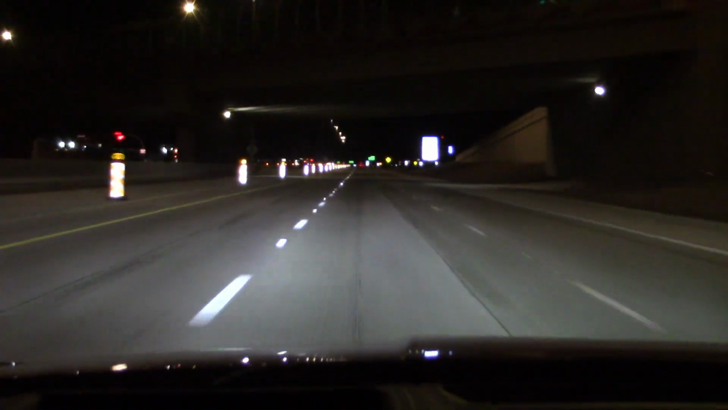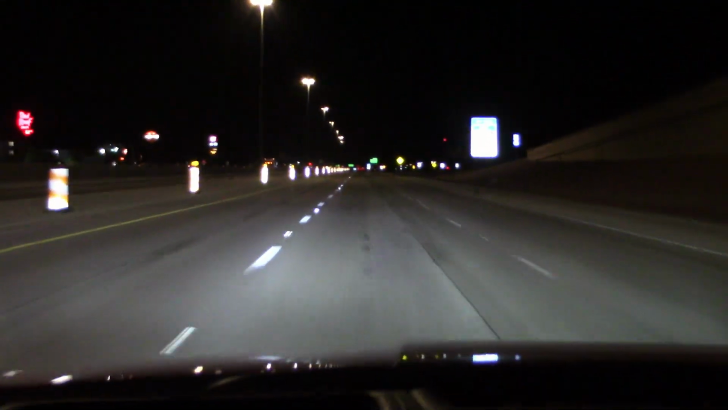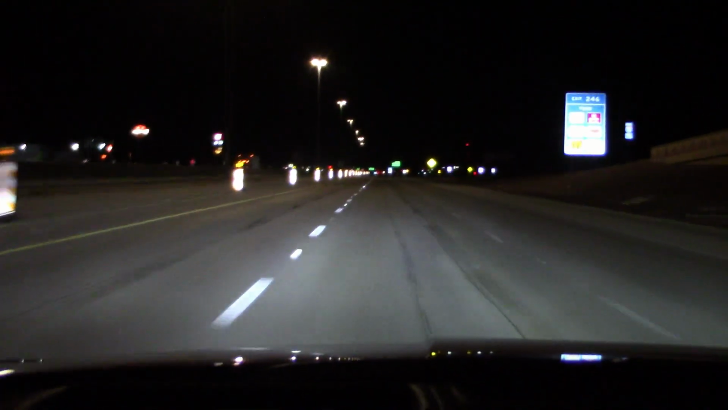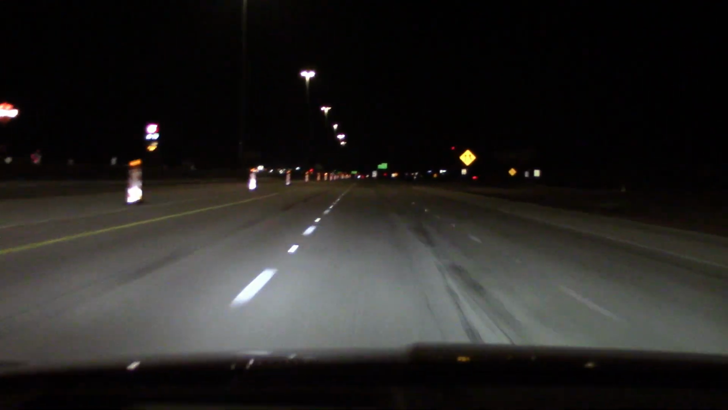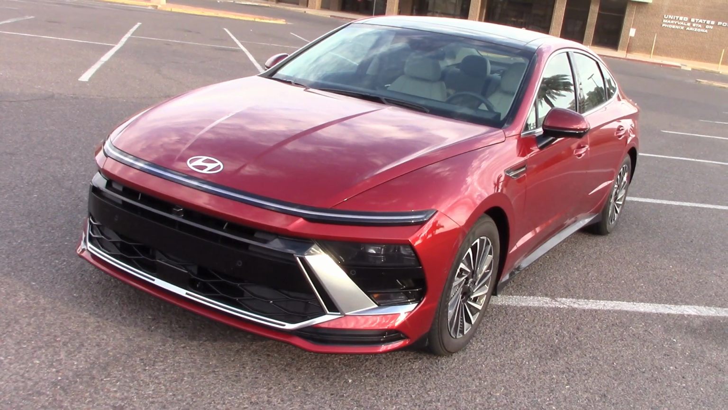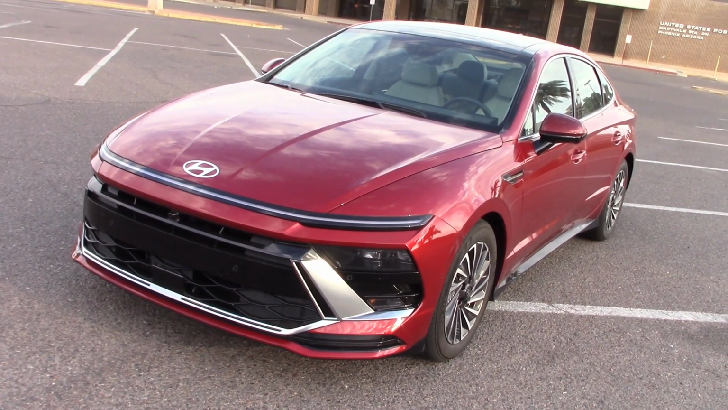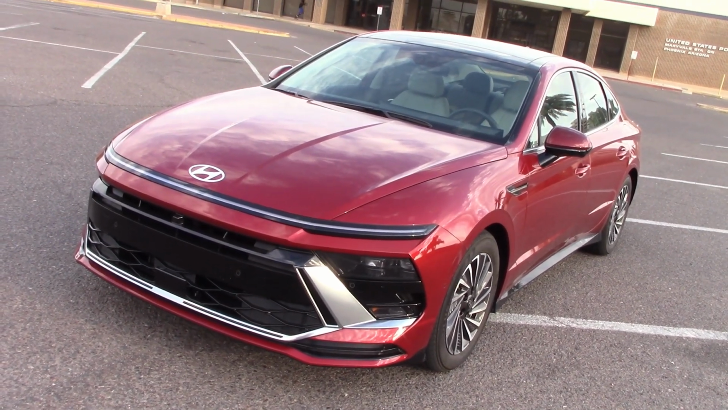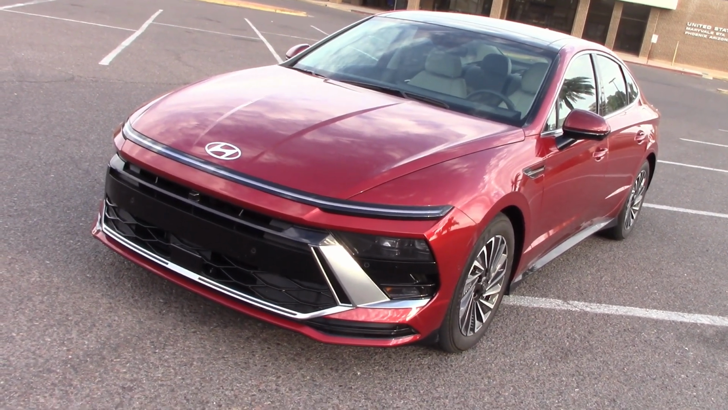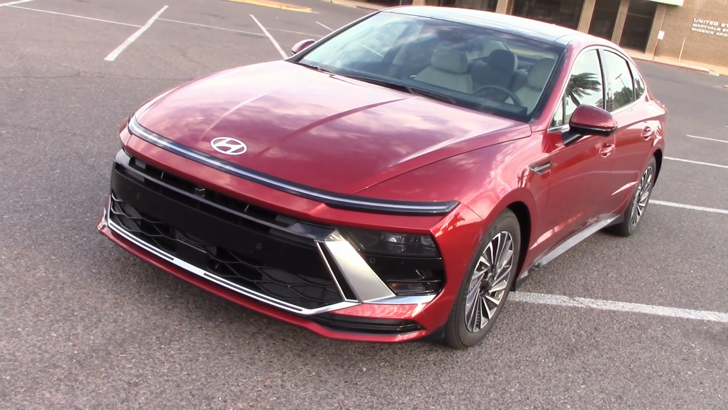Alright, that's enough playing with the headlights, and I think we can wrap up our night drive and put the low beams back on before I blind somebody. Whether you get the basic Sonata or the hybrid or the high performance version, this is a very, very nice vehicle. About as near perfect as it gets. The headlights, not so much, but the high beams work great. Low beams are adequate. They pass. That's all that matters.